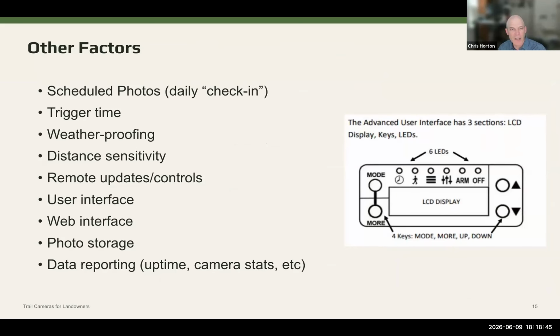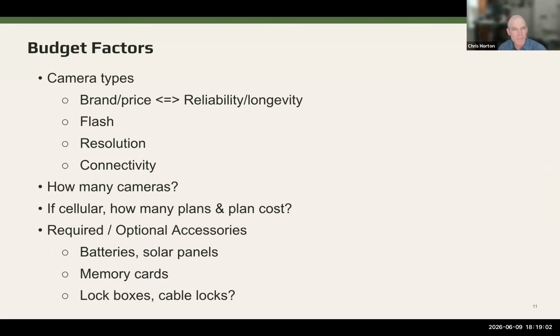Like how often do you want to get images? How much control do you want remotely? How easy is the interface to use? How far away can the cameras take photos from? What type of reporting do you get? I'll show a little bit of that later in my system, but I'm not going to get into details of that. So understanding all of those various factors, at that point, you can say, okay, if reliability is important,